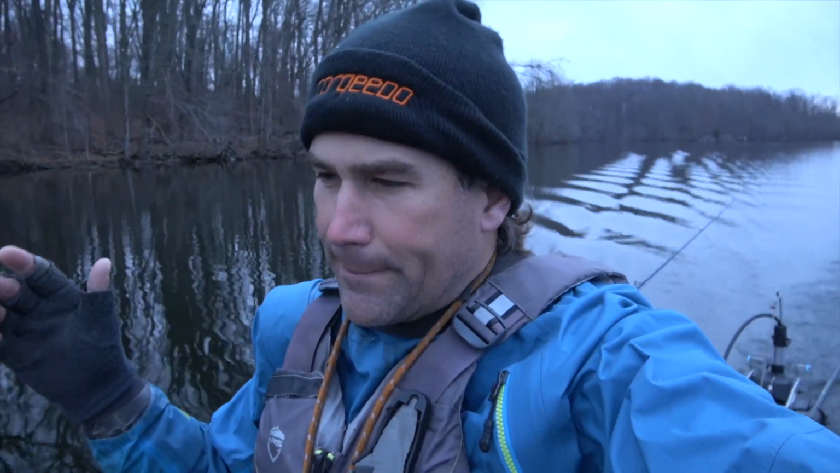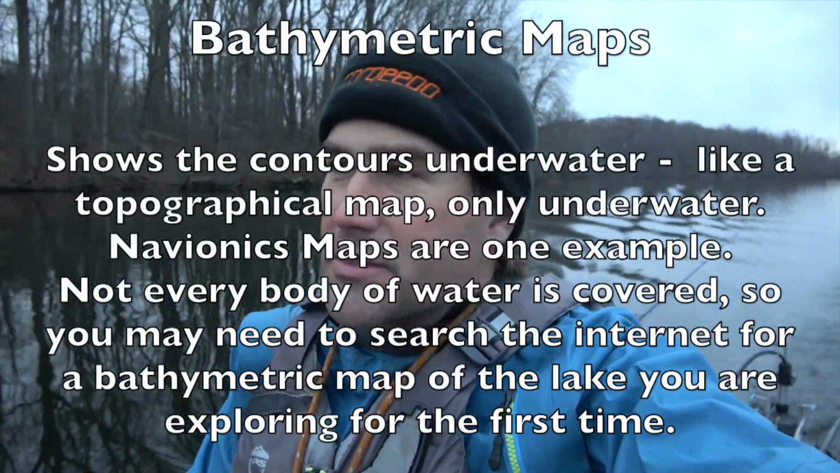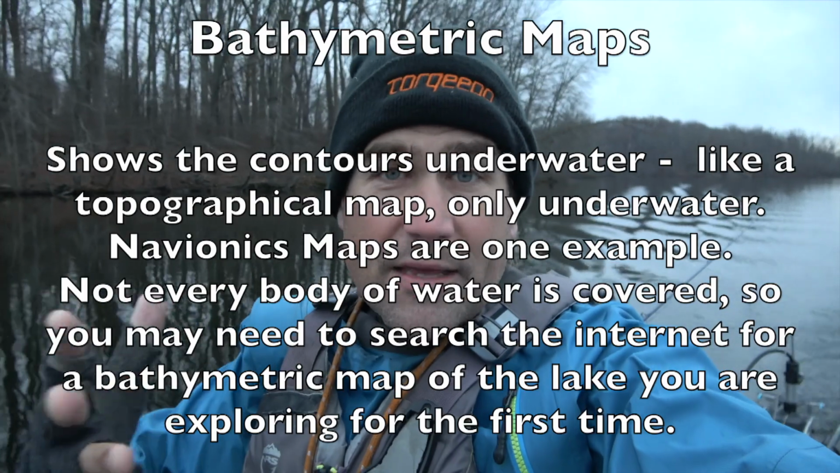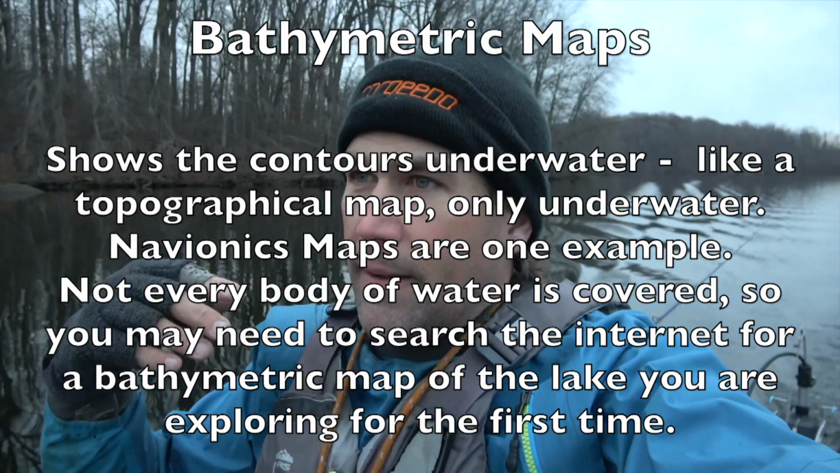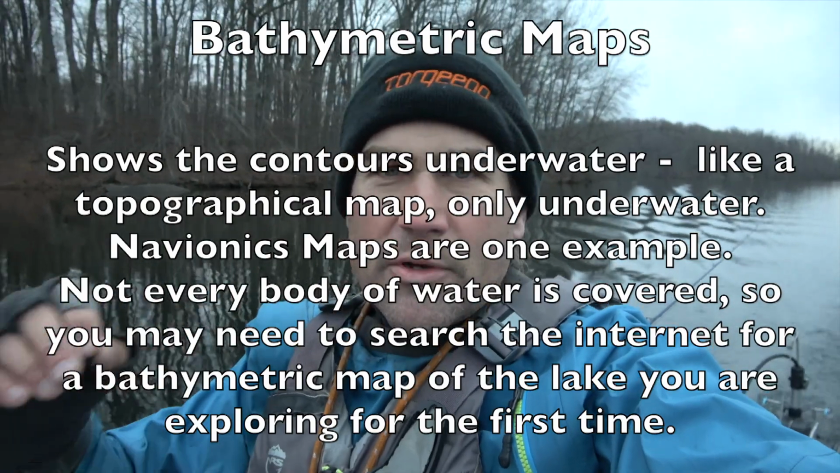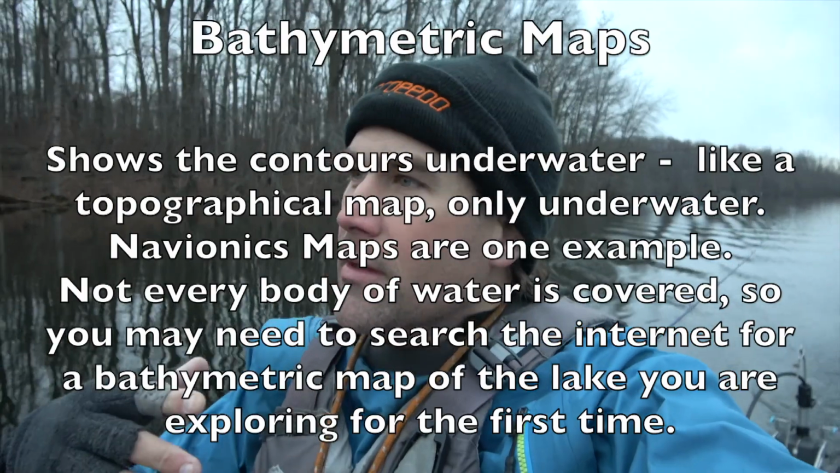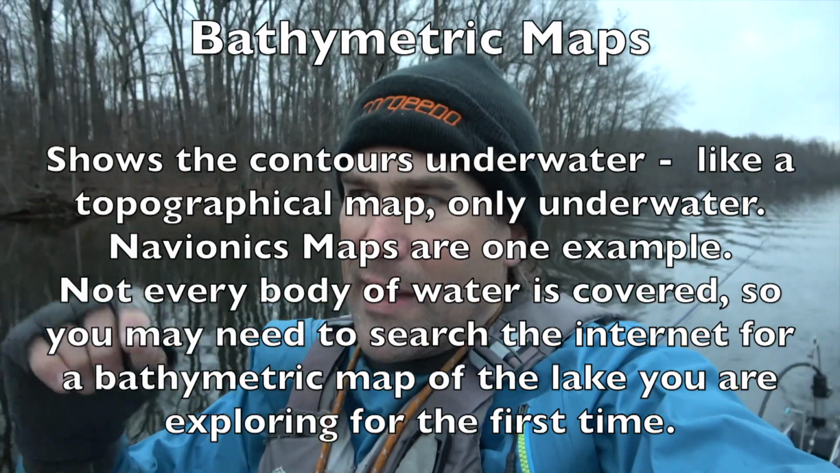But I think, just as an overview, this lake has a maximum depth between 30 and 40 feet. I looked up a bathymetric map. It's a good thing to do before you fish a lake that you've never been on: look up the word bathymetry or bathymetric, B-A-T-H, like you take a bath, Y, and then metric.